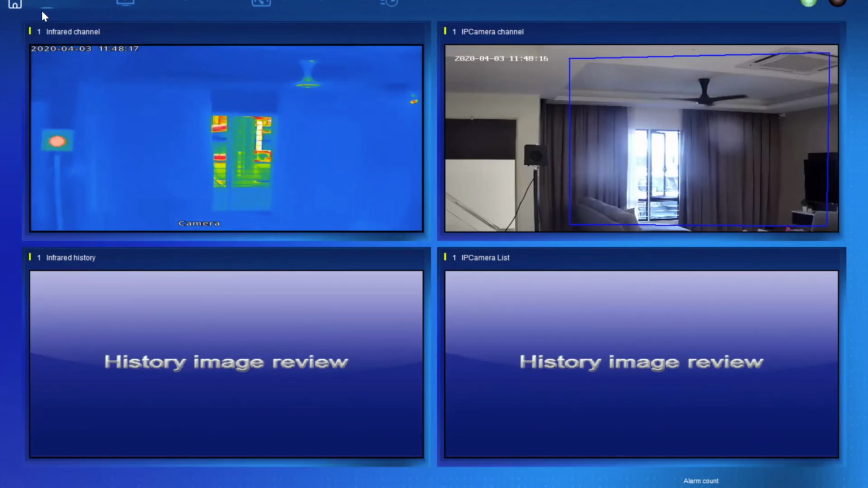So, any questions on the DM60? I'm sorry to show you just one person walking by. I only have myself, my daughter and my wife, so I can't show you more. But this camera can scan 20 to 30 persons at one time. There's no problem for it. I think on the slides just now we showed a sample photo for it. So everybody's temperature will be covered.